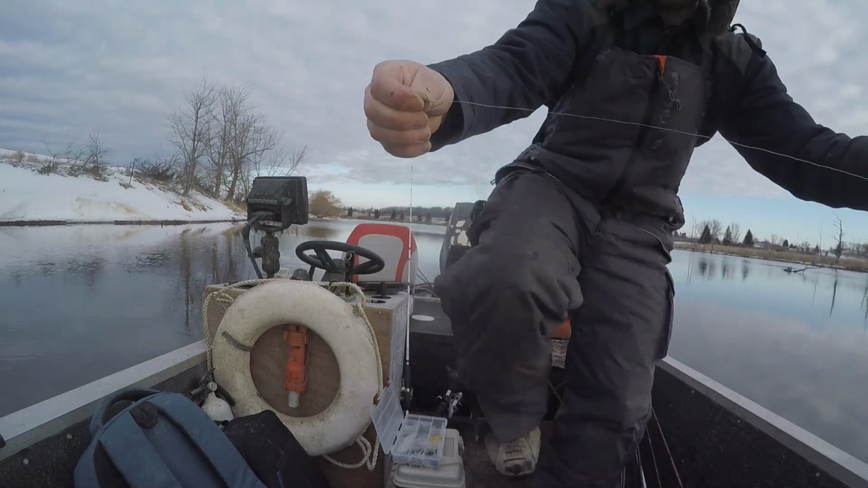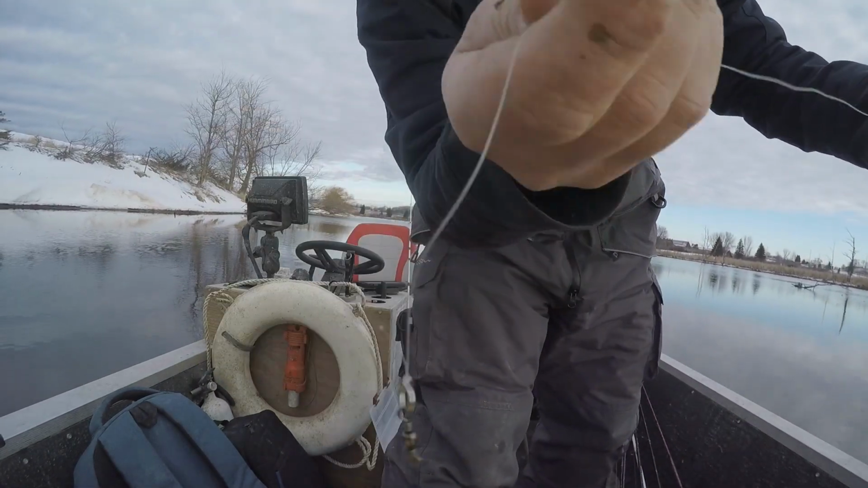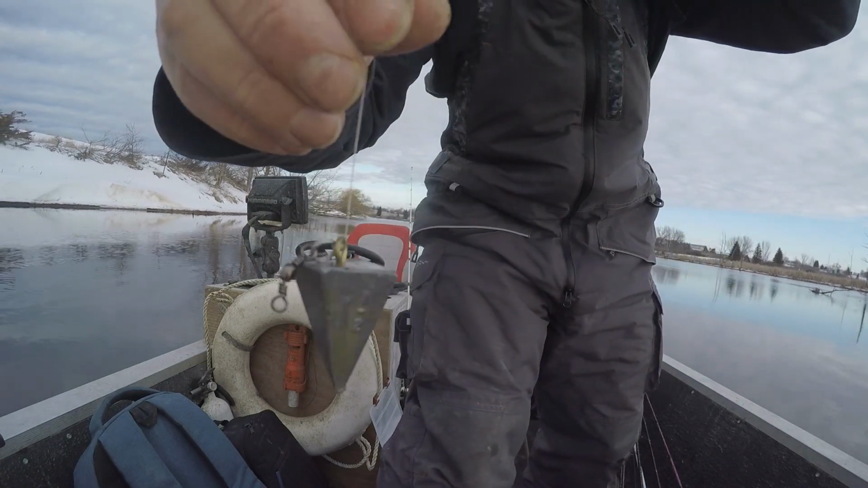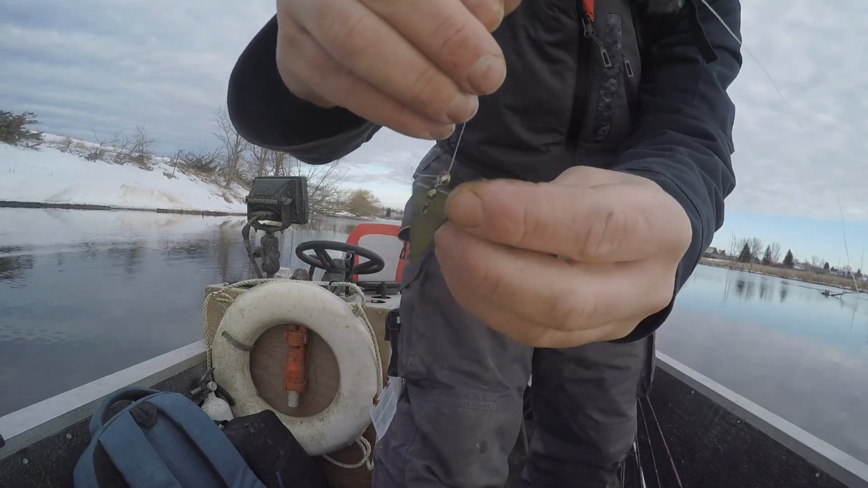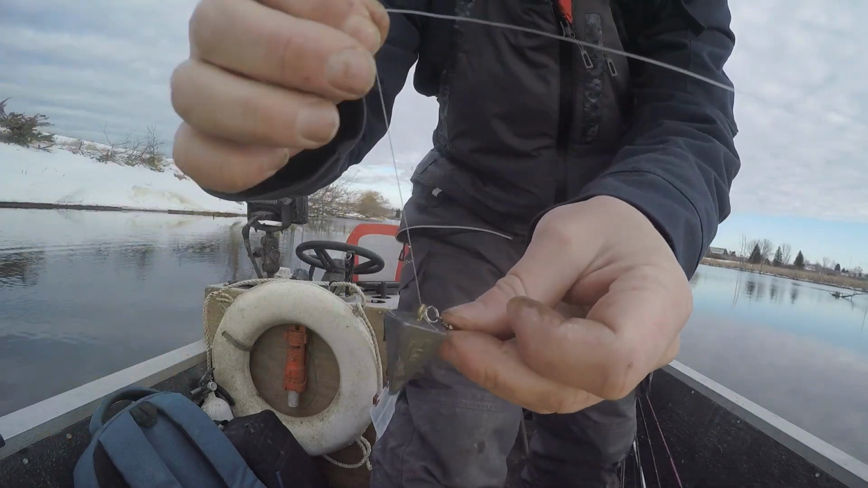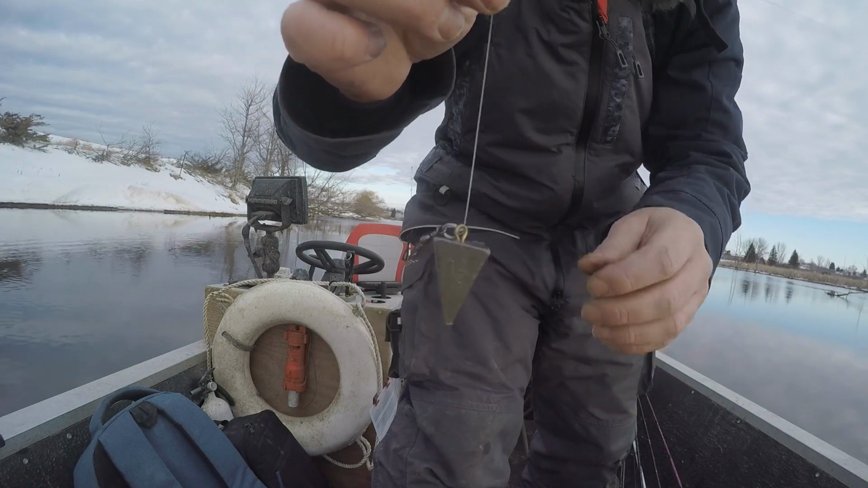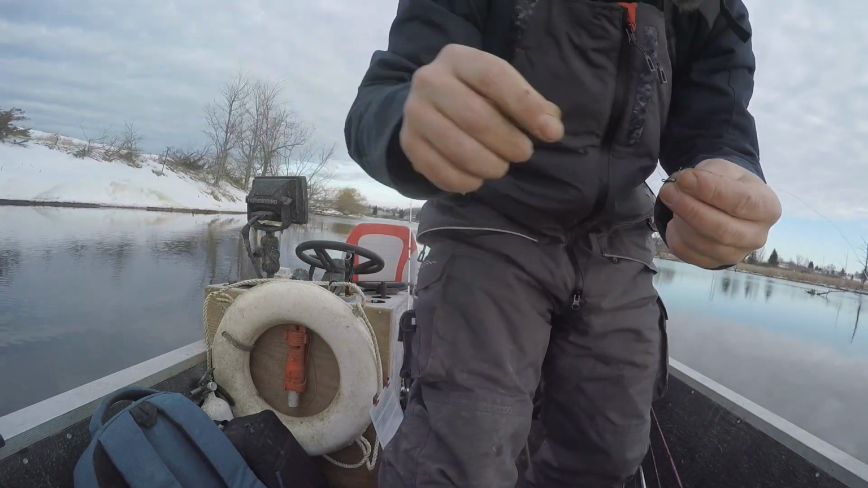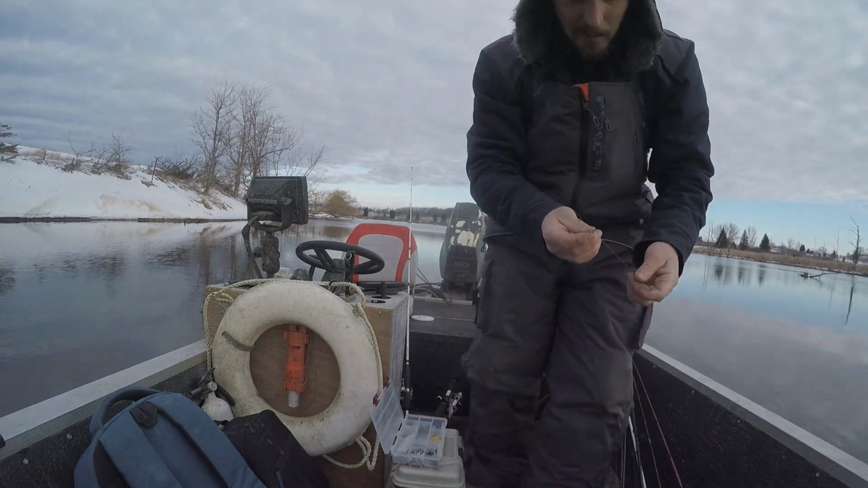Okay, so what that's gonna do right there is stop your sinker from being able to slide down to your hook. So it kind of just slides back and forth, gets stopped. Without that ring on there, it would just slide over top of here and slide right off my hook.